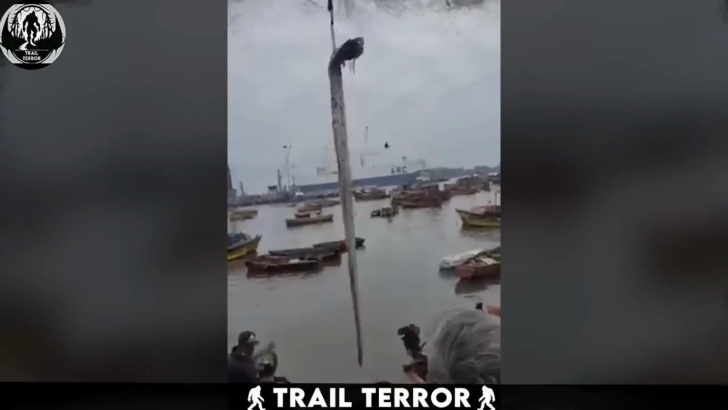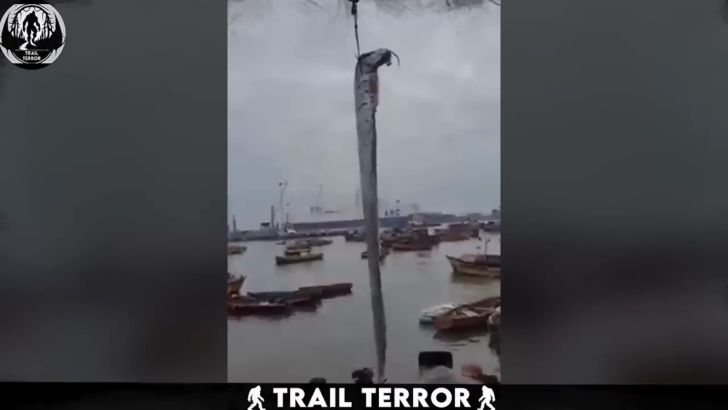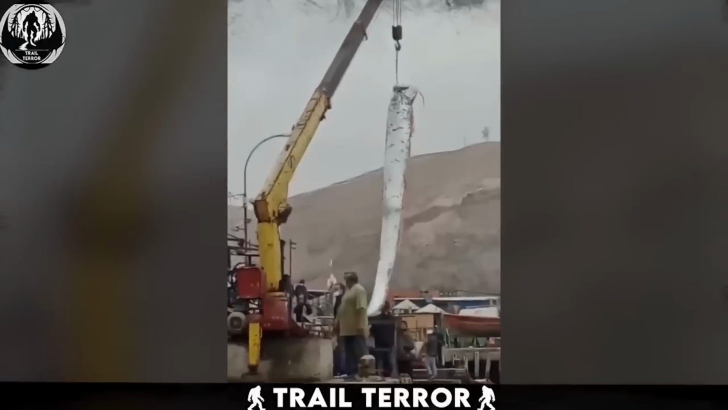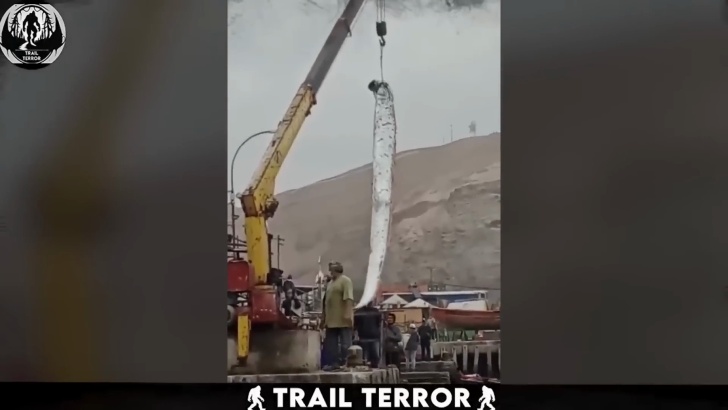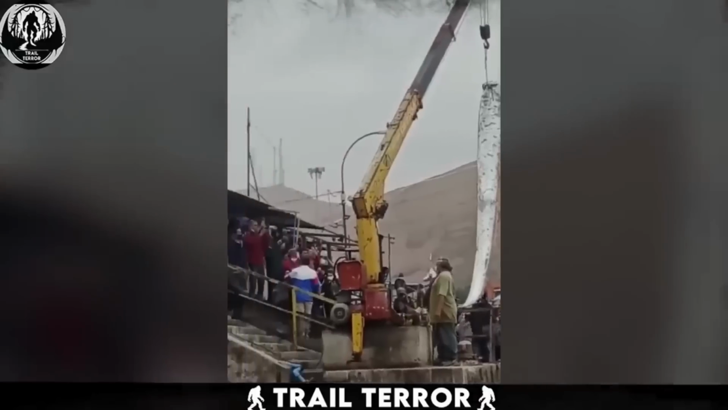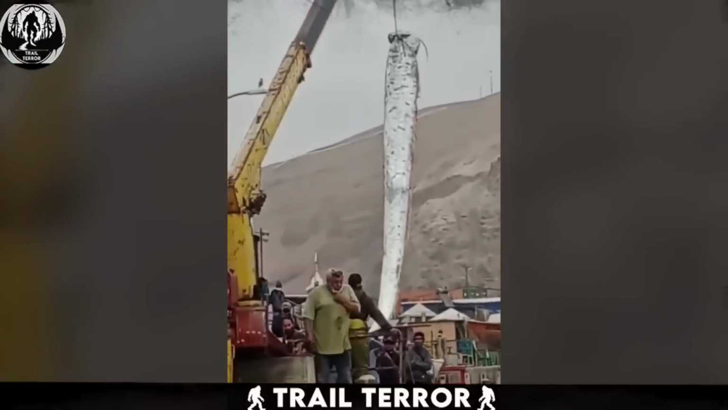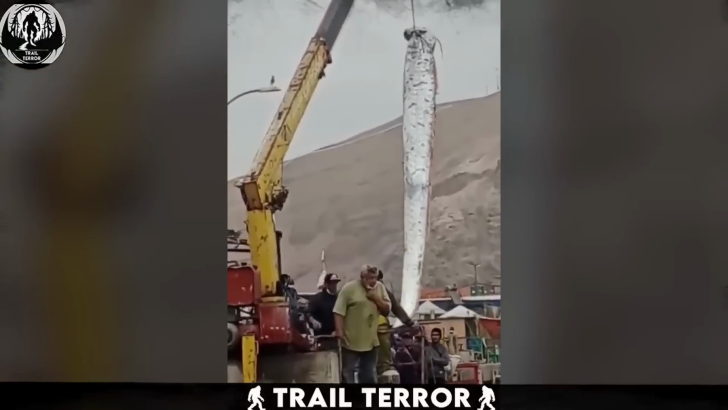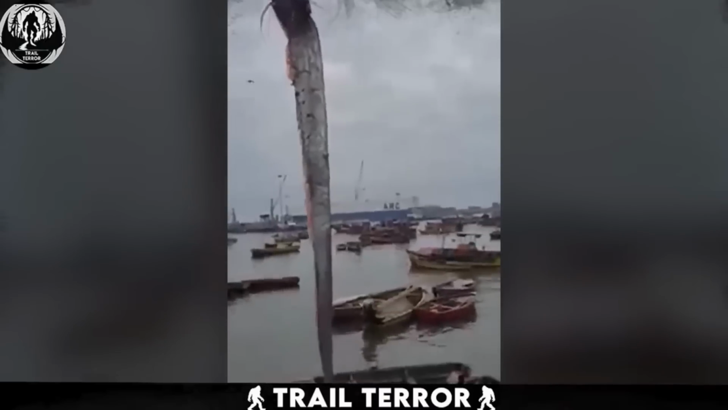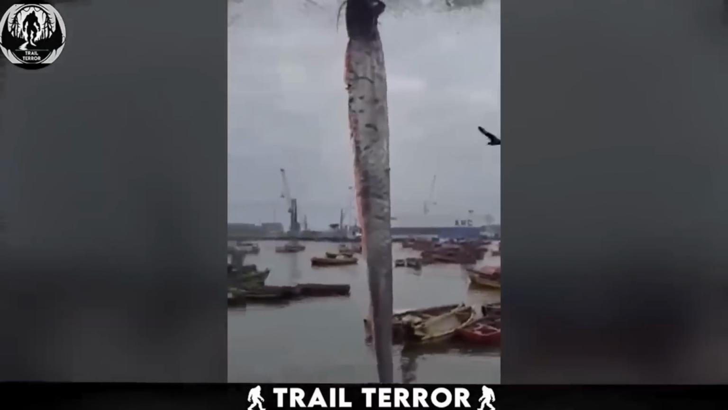It's massive and resembles a giant eel, with a strange tapered body shape from head to tail. According to Taiwanese folklore, the appearance of this fish is seen as a bad omen, believed to be a precursor to earthquakes. However, in reality, this fish is known as an oarfish, typically found in ocean depths of up to 3,300 feet. Interestingly, Japanese mythology also associates sightings of oarfish in shallow waters with impending catastrophes. So if you ever come across one of these fish near your area, you might want to brace yourself for what's to come.